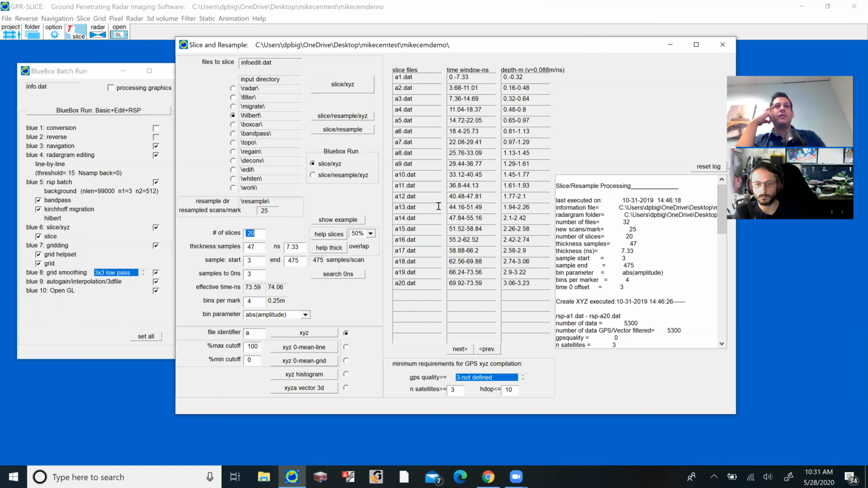Okay, so now we're in the slice and resample. Here, again, you have some options. To make this really simple, we just generally do a 50% overlap. Again, this is what I learned from Dean, who wrote this software. When some guy who writes software like this tells me the way that he does it, I listen. So we do a 50% overlap, but it gives you the option.